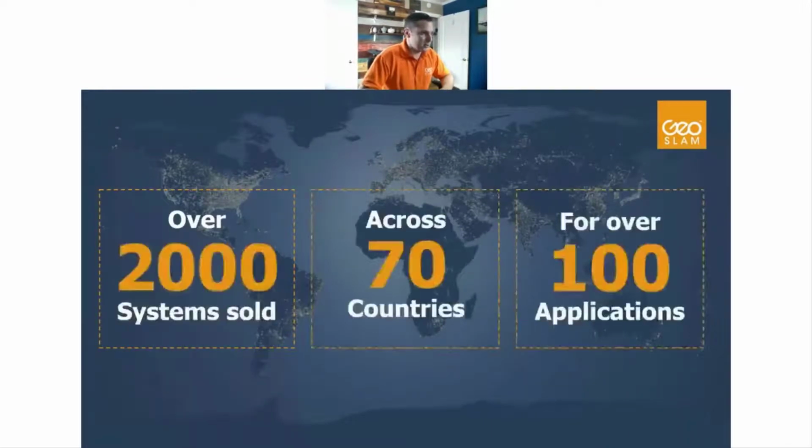Also, just some statistics we're very proud of. We have currently sold over 2,000 systems across 70 countries for over 100 different applications. And that's really quite an accomplishment. I'm sure those numbers are probably even higher as of last month when we posted them. So this technology is being used across the world for a variety of different applications.